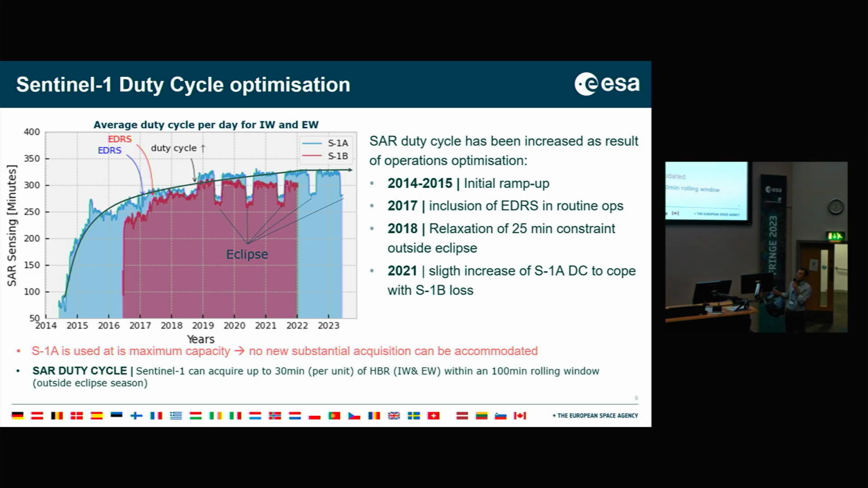You can see also that we have been trying to optimize the duty cycle over time, but now we are reaching a cap. It's clear that we have no more capacity with Sentinel-1A. We try to accommodate some user requests here and there, but there is no capacity left to increase the sensing substantially in specific areas.